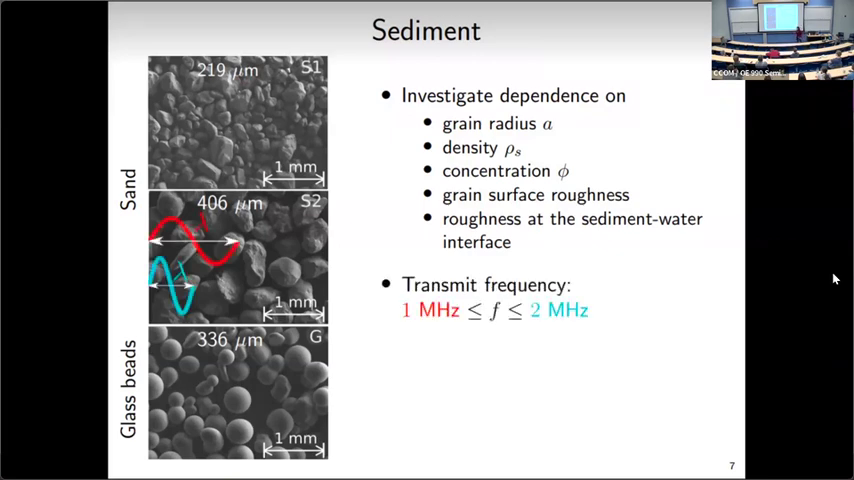And the frequencies of interest are very high frequencies from 1 to 2 megahertz. So that means that the wavelength of the sound here, kind of illustrated on these images, is comparable to the grain size. And so what happens is that the physics gets really interesting, as you'll see.